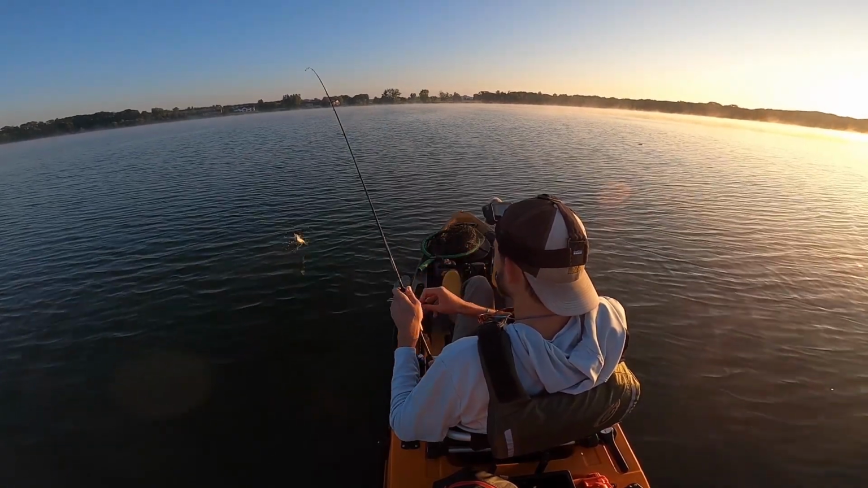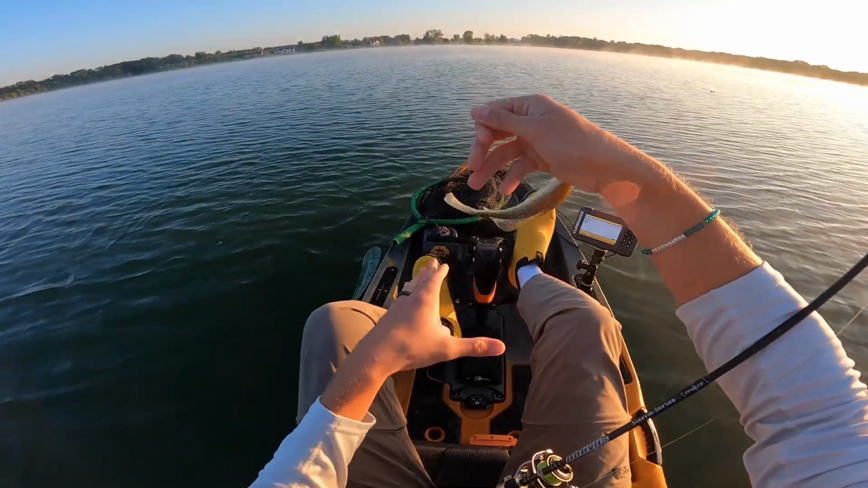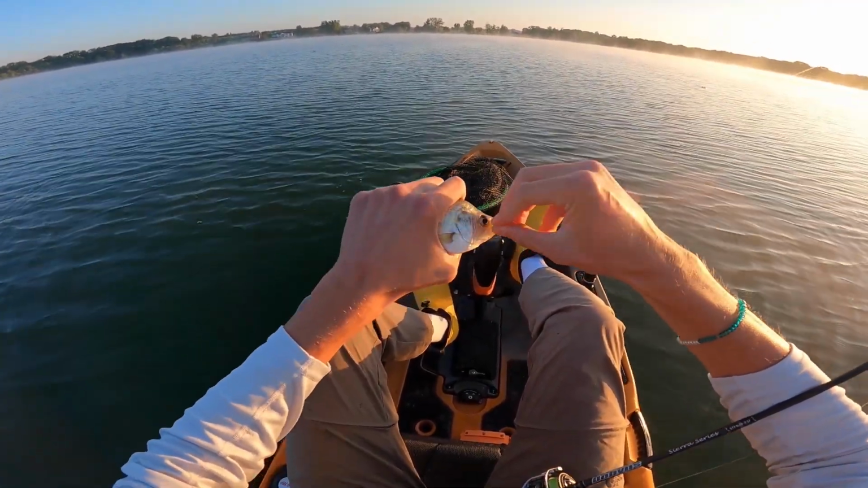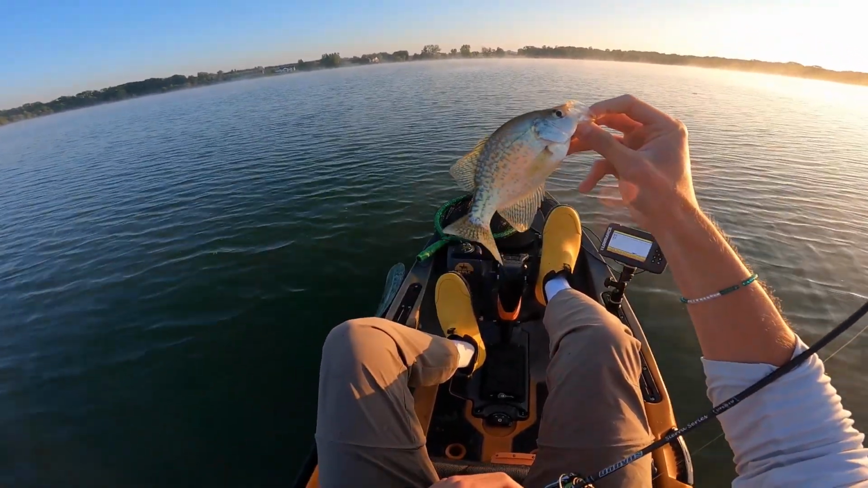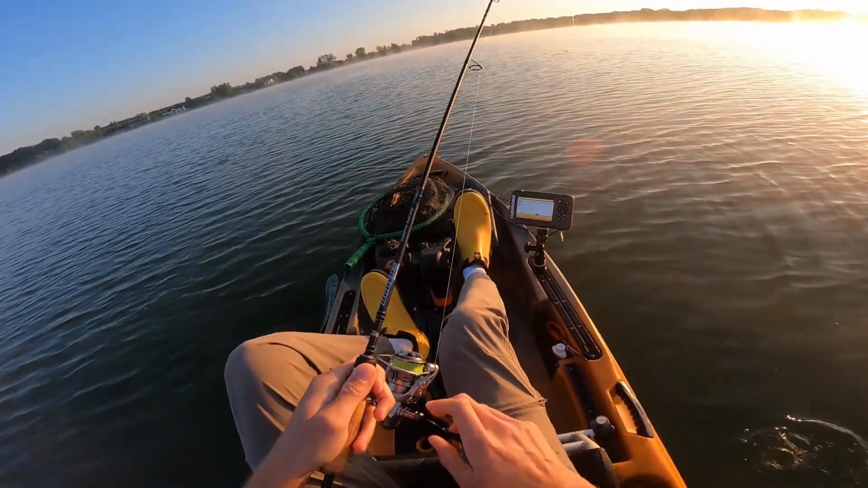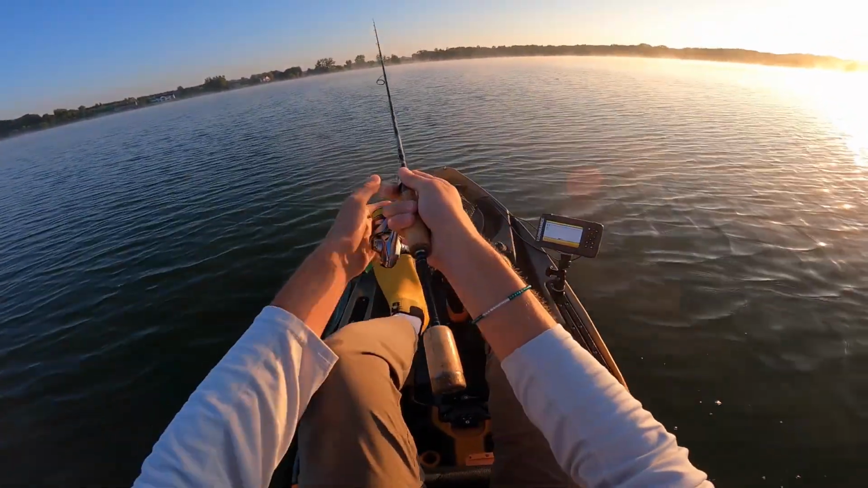Gotcha. That's another small crappie. All right, well, there's a few of these guys down there. Nothing big, but it's a good start. And in conditions like these, I'll certainly take it. I love catching offshore schooling fish. Even if they're kind of small crappie, it's a fun way to catch fish. Definitely builds up the confidence too.